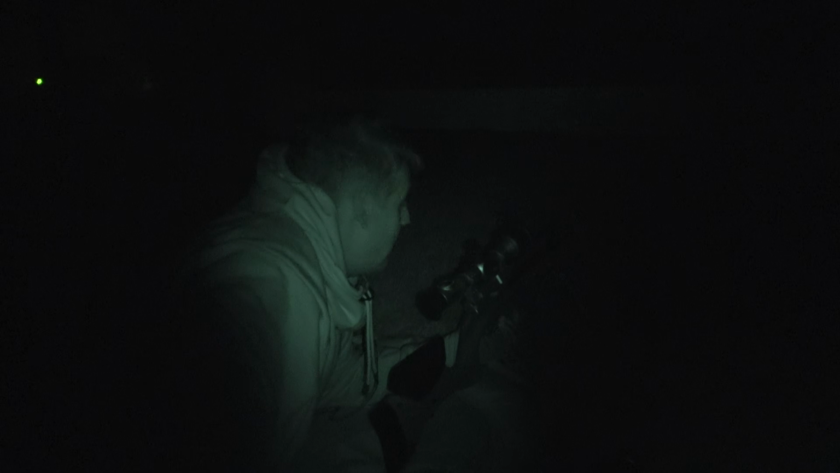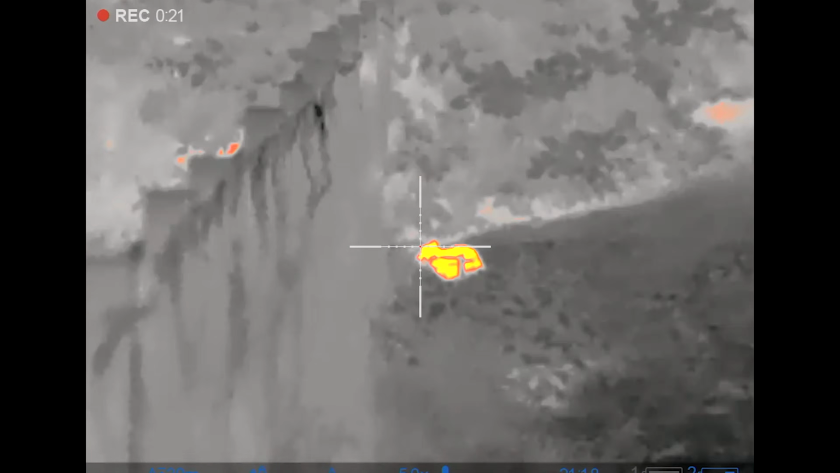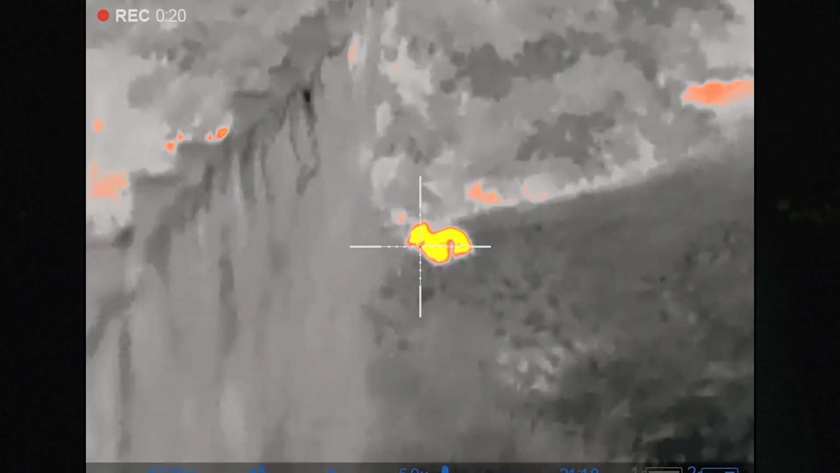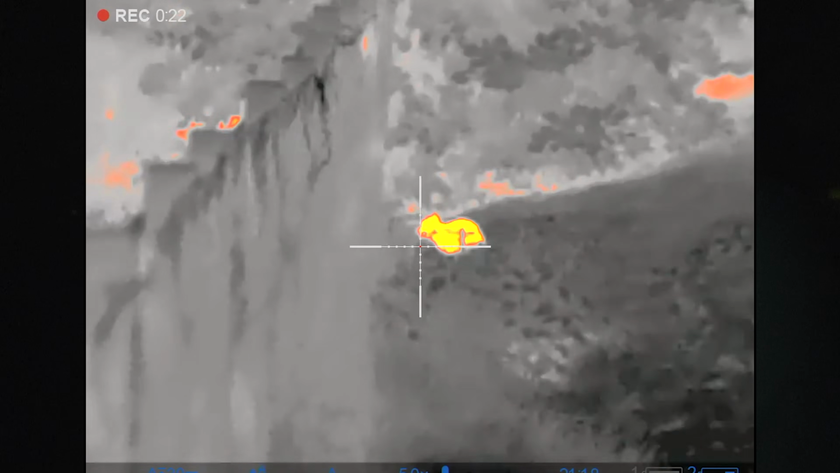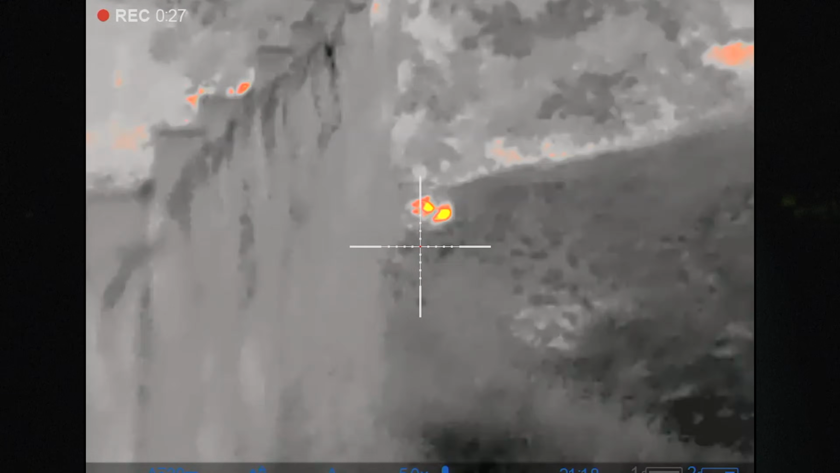That's absolutely quite mad. You can actually see the pellet through the scope, and then you can see a red dot on impact. It's pretty impressive. Adjust the glasses, pull the rifle in, just in front of that post so I know it's 32 yards. And there you go. Doesn't get any more clinical than that.